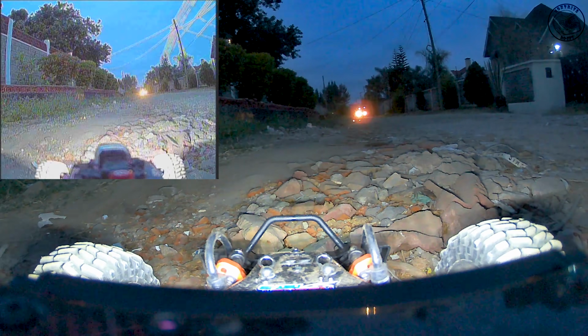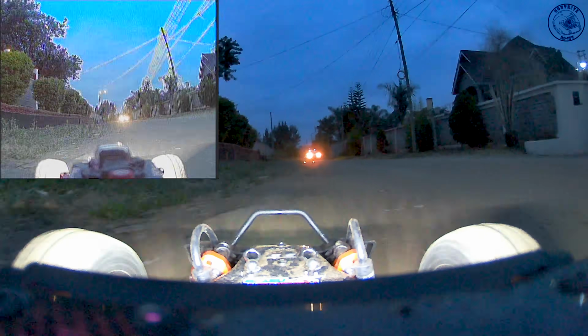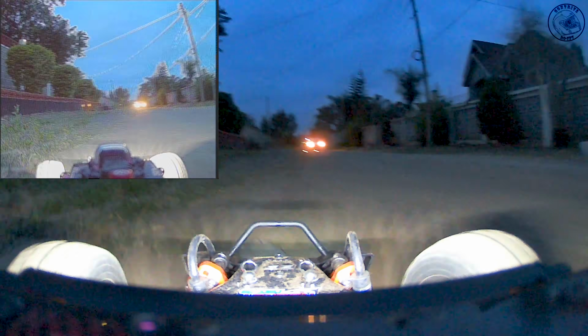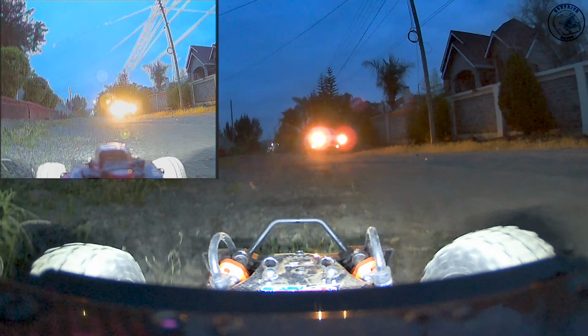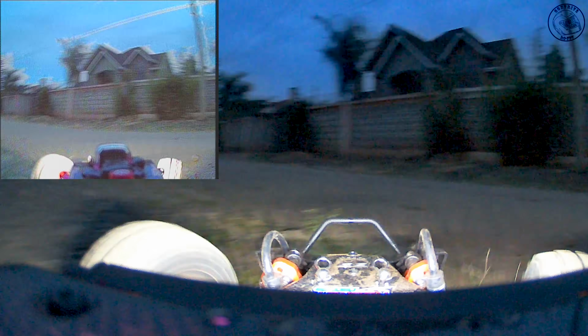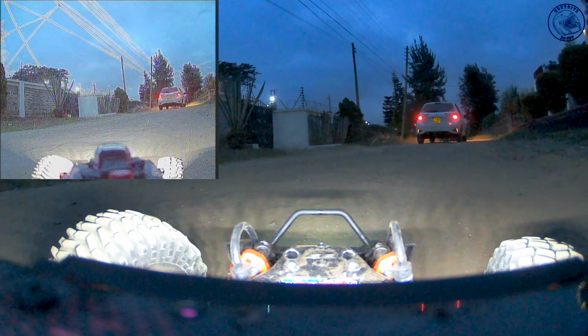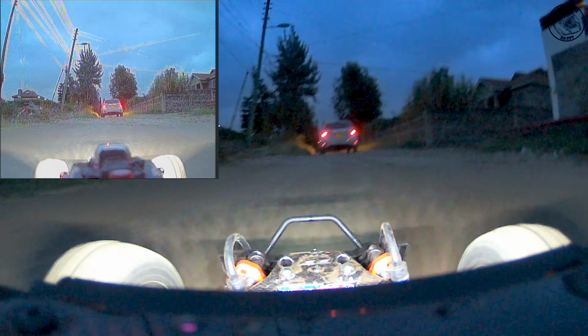But when bright headlights suddenly appear, though in this case the lights did not suddenly appear, millions of photons hit those pixels almost instantly. The buckets fill up and can't collect any more light. This is called pixel saturation, and once that happens, the camera loses detail in those bright areas, making the two headlights appear as one large blown-out light source.